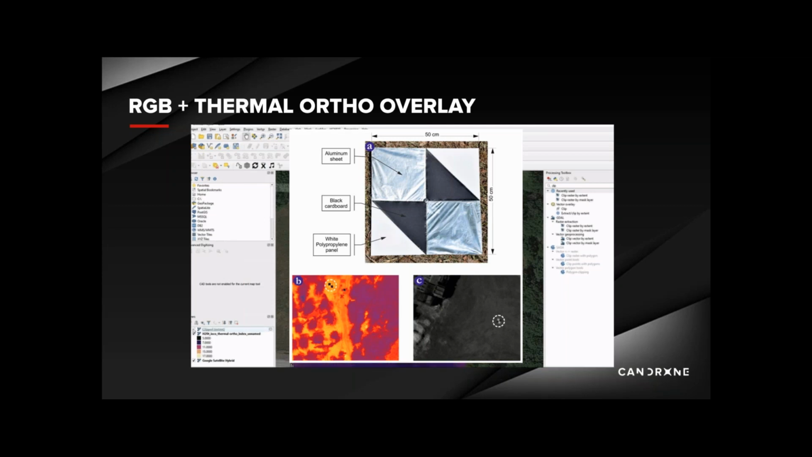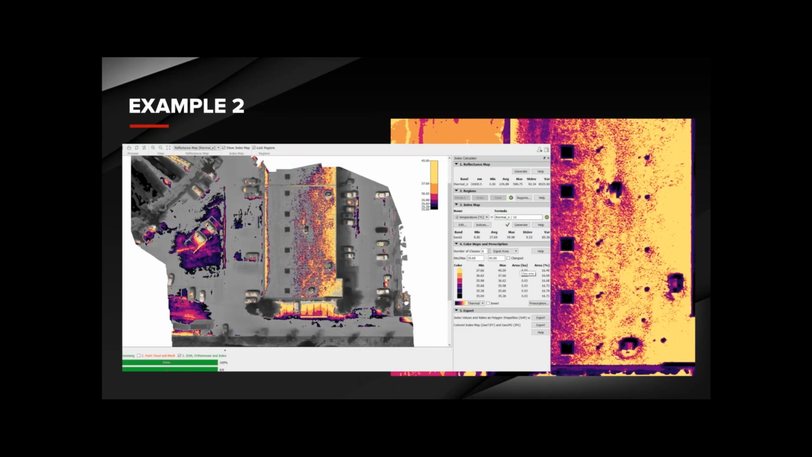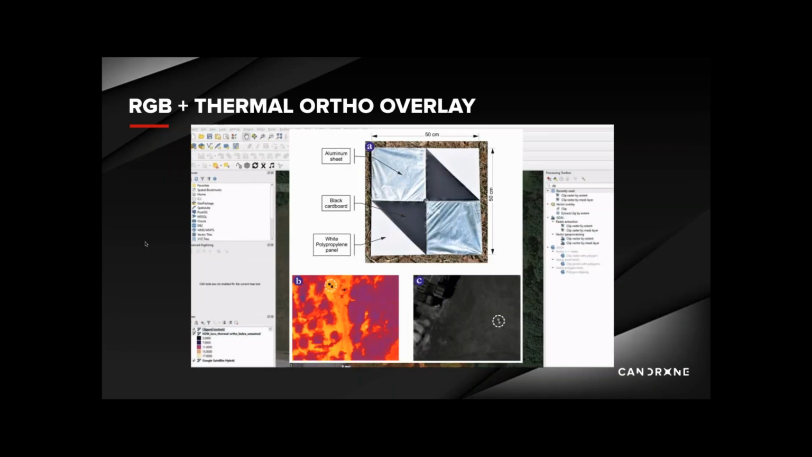check and improve the accuracy of your thermal map, you can use ground control targets specifically for thermal sensors. To achieve good visibility of ground control points in thermal images, your GCP should have a low emissivity compared to the surrounding vegetation or other objects. So typically you would see aluminum plates being used or some sort of thermal specific GCP like the one depicted here with high contrast aluminum versus black cardboard. That can be used if you want to increase your accuracy and have an accuracy assessment.